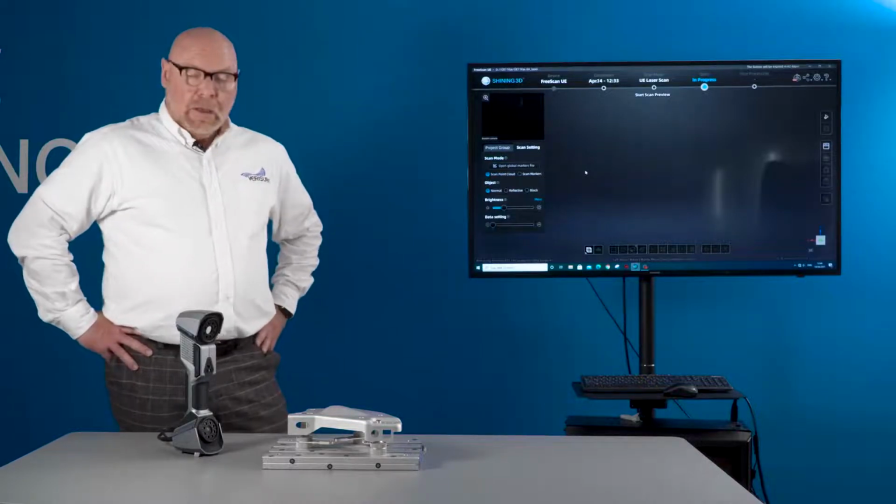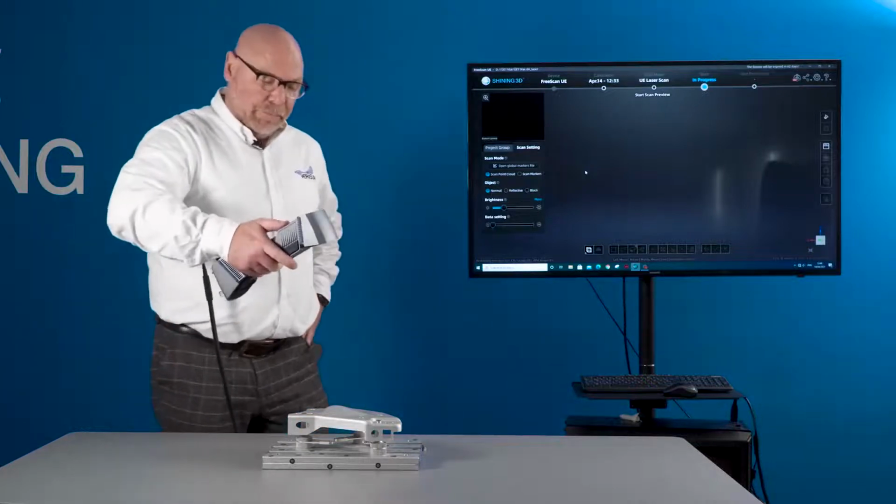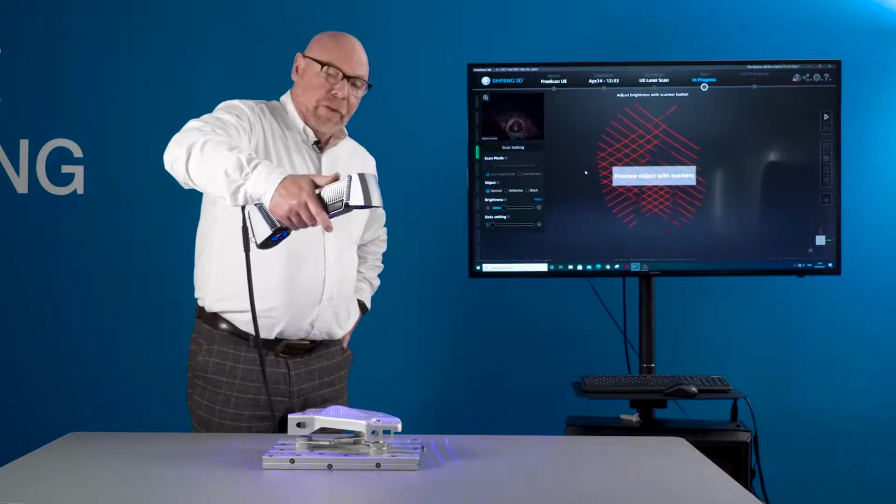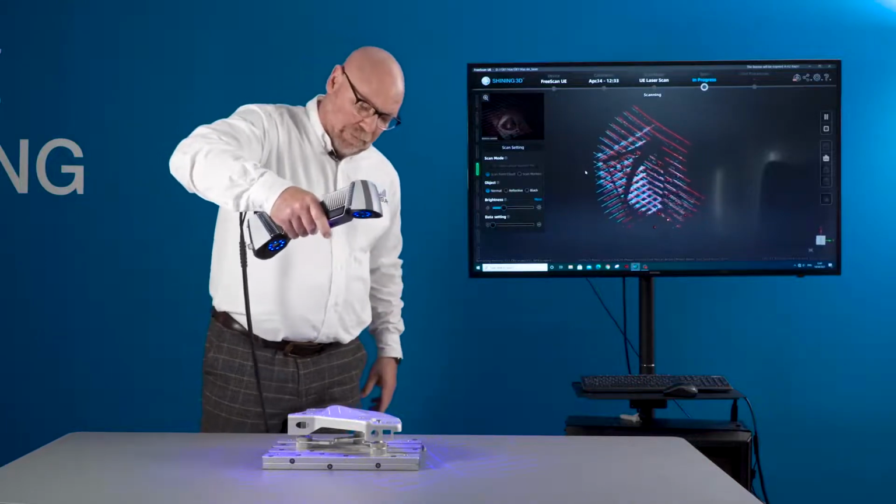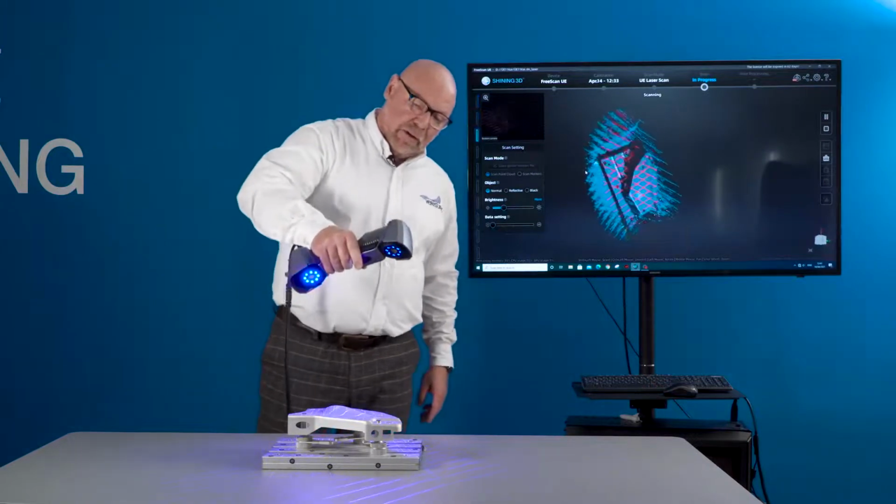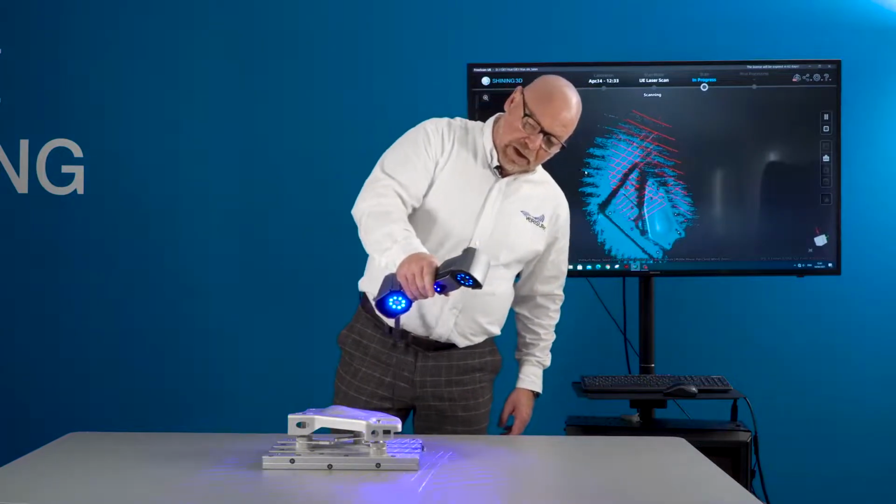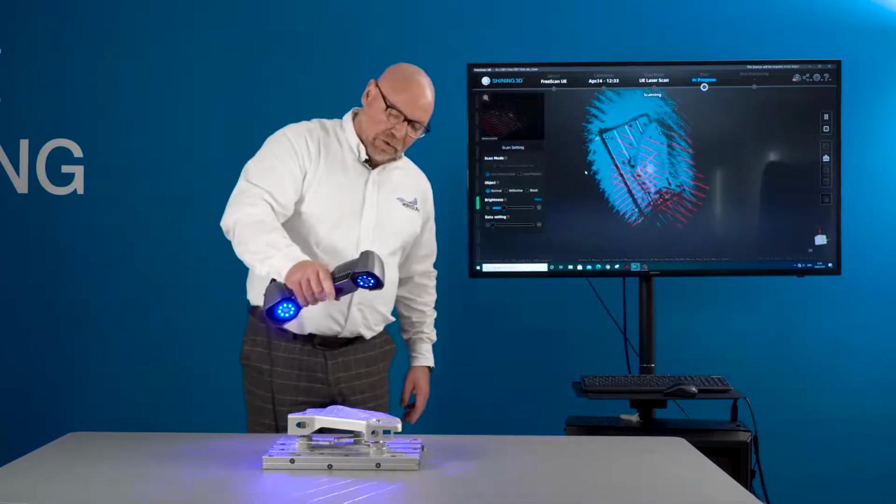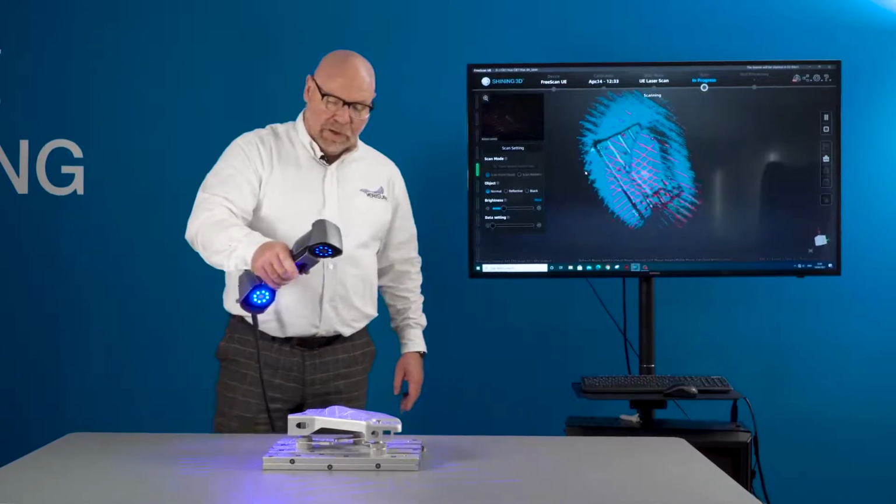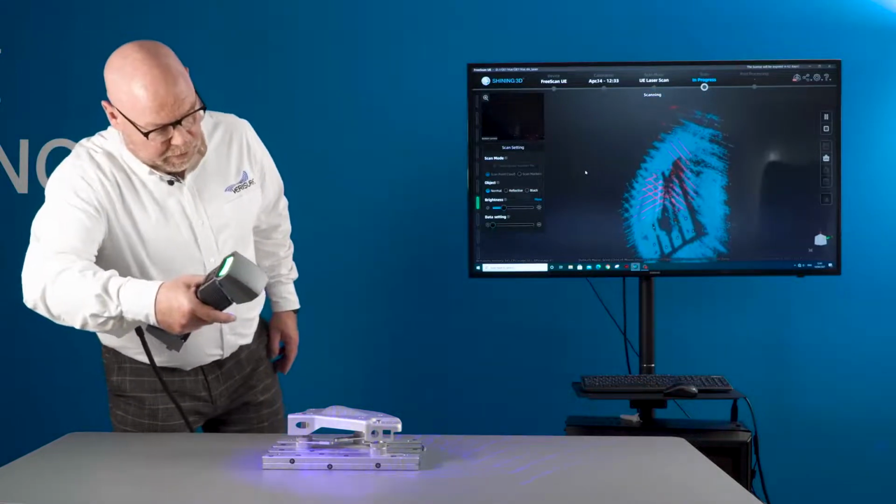Okay, I'm going to start now. I take the scanner and will start with a preview and check if everything is fine. And then I will start the scan. The positive thing is that the scanner is really very light in the hand. It's a good feeling. And it's also very quick and fast to get a high resolution point cloud that we can use later on for inspection.